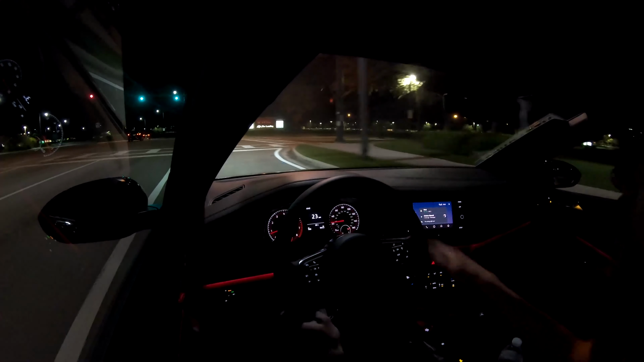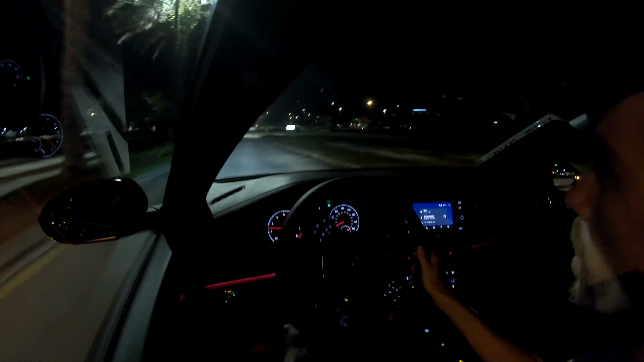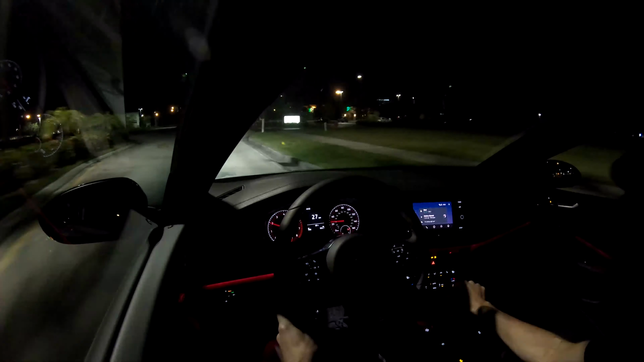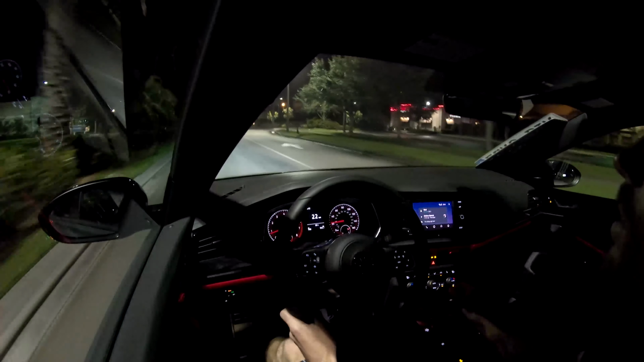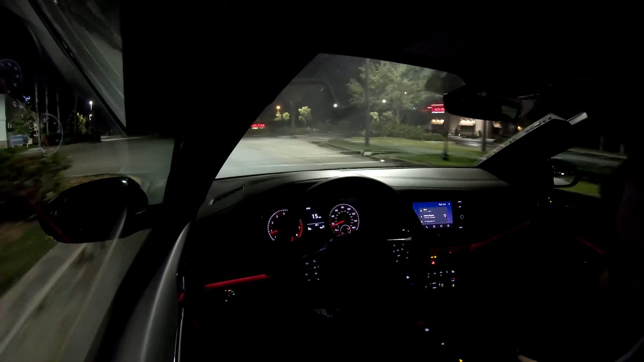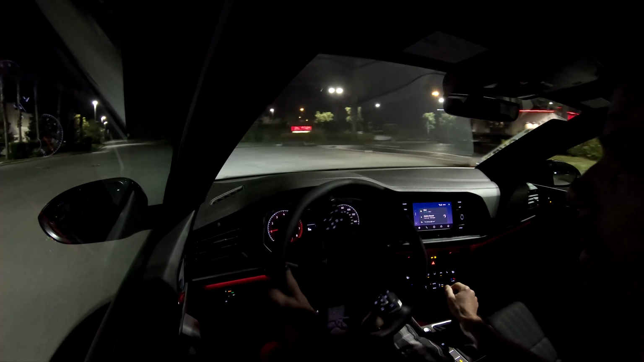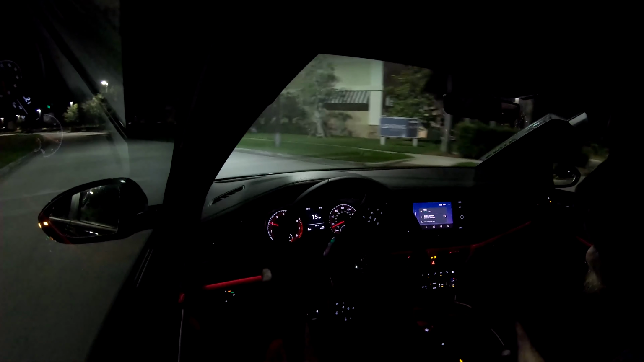So again, that's a nighttime drive for what the Jetta is. Hopefully you guys can see the dashboard and the lights and all that, and the way the dashboard's lit up. The lights that are underneath the dashboard change colors.